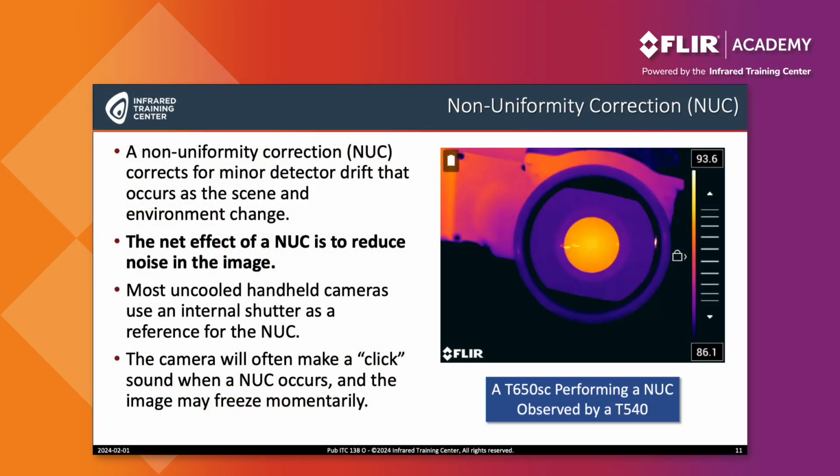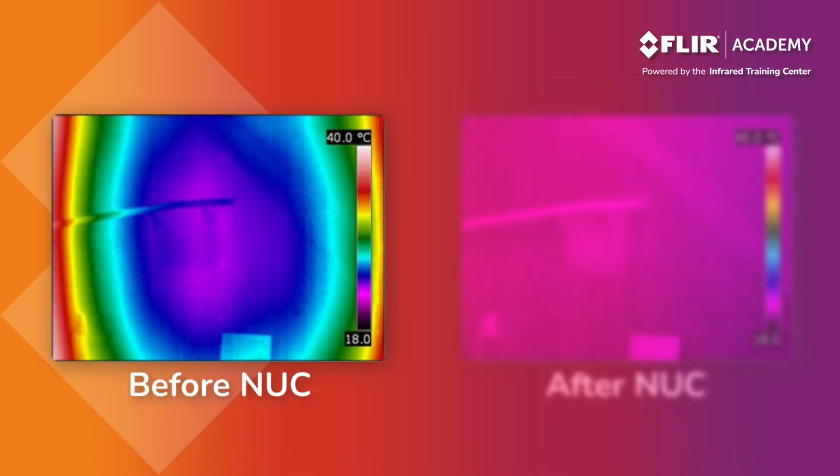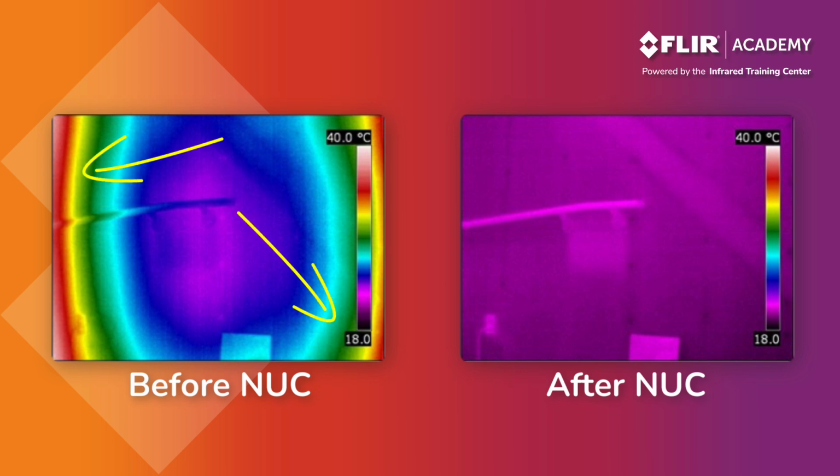The NUC, or non-uniformity correction, is a function that resets the detector array and removes thermal artifacts displayed on the image. Now, these anomalies are created when heat generated inside the camera, or energy perhaps coming from the surrounding environment, affects the stability of the detector array. These anomalies can appear to be warmer or cooler than the actual target, and are most noticeable when you move the thermal imager. The non-uniformity correction provides a cleaner image by resetting the detector and removing these artifacts.